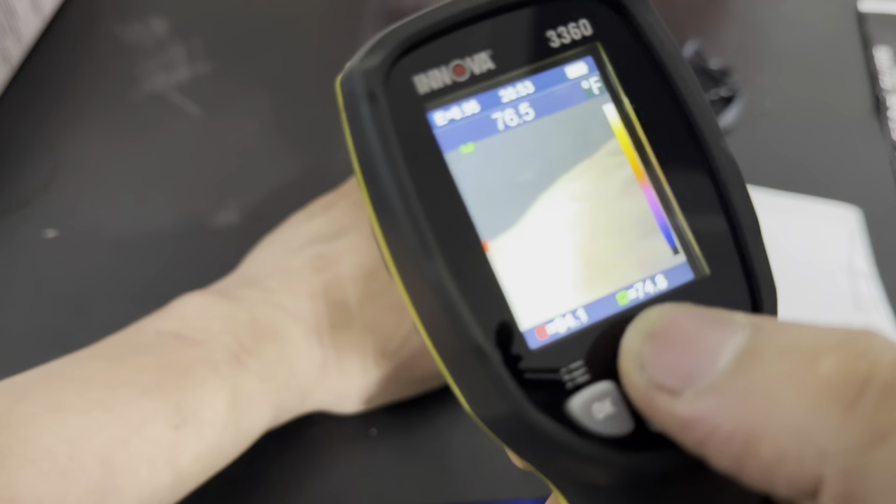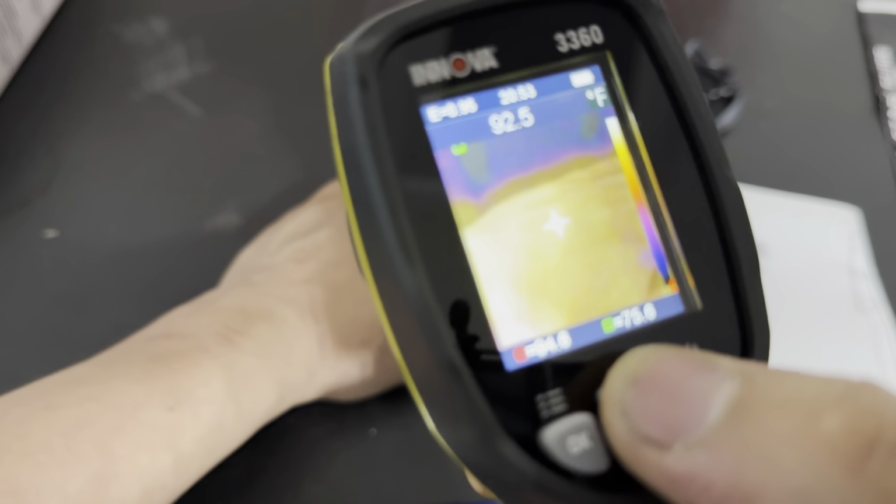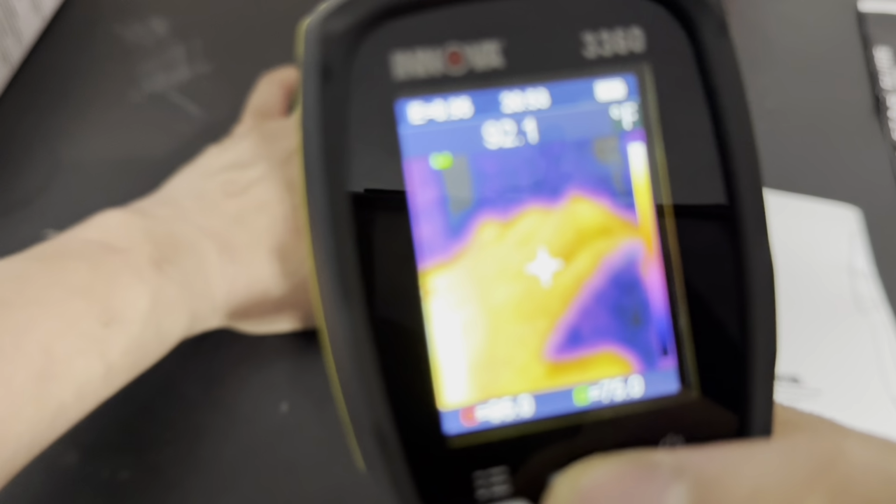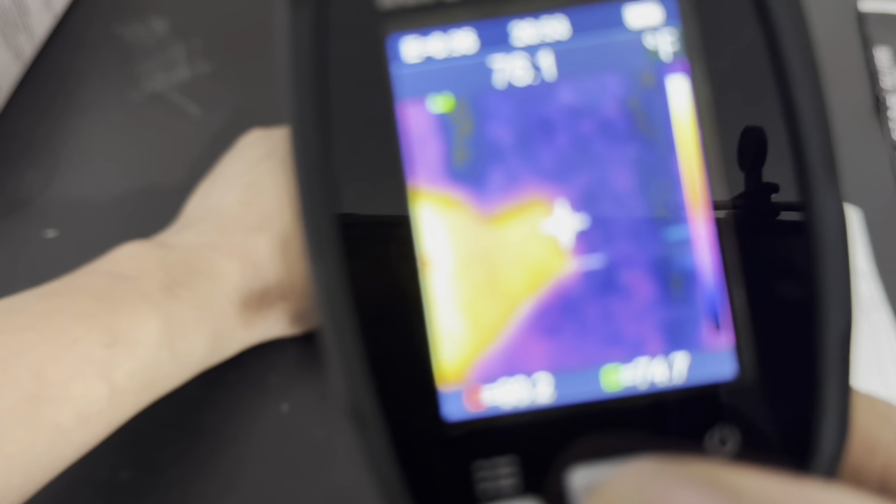So I got my hand. You go once. And you can see that it's kind of glowing. And then more. Now you can see it better. Let me grab a screwdriver. Put it there. You can see the screwdriver skull. My hand's hot. And let me just grab the screwdriver.